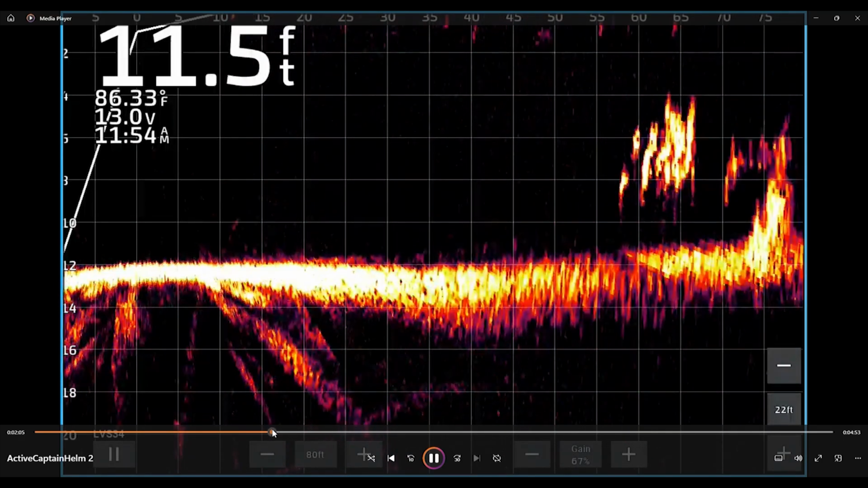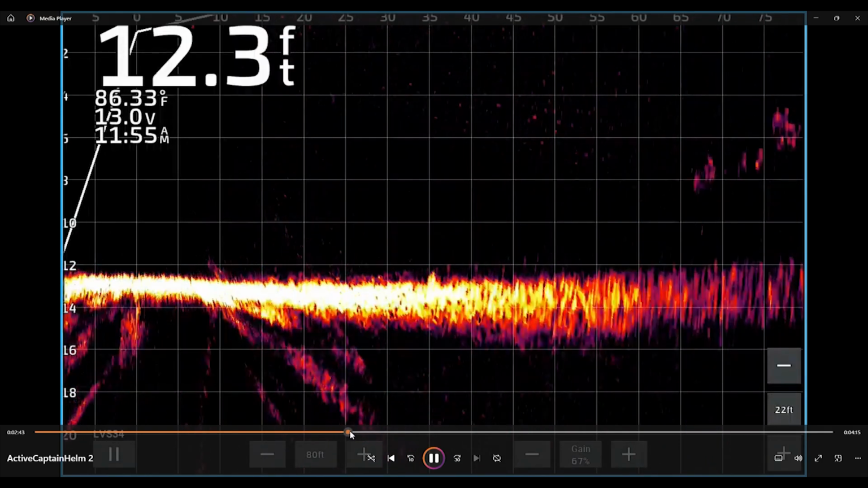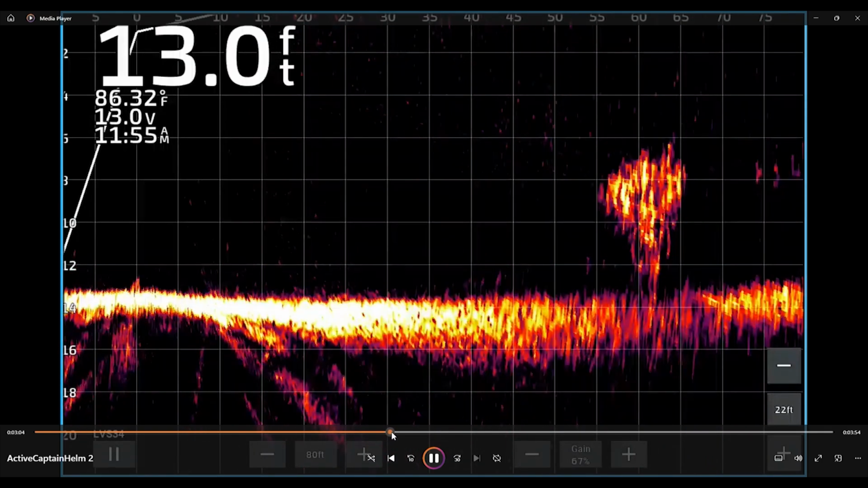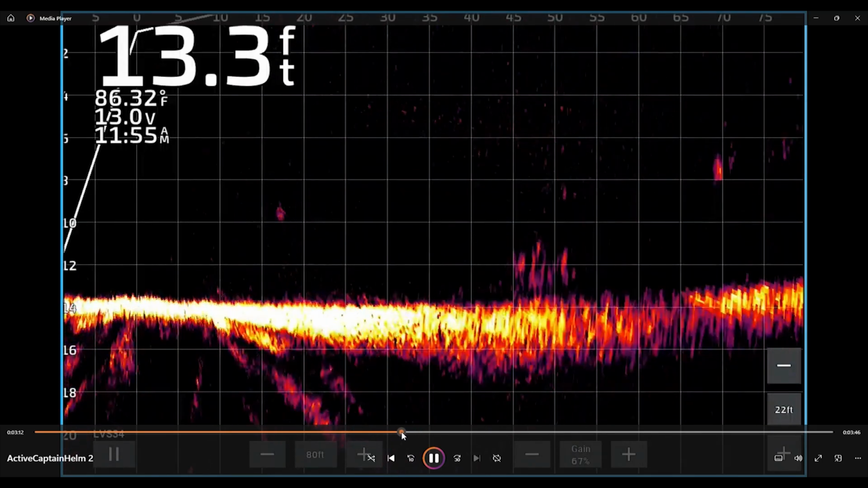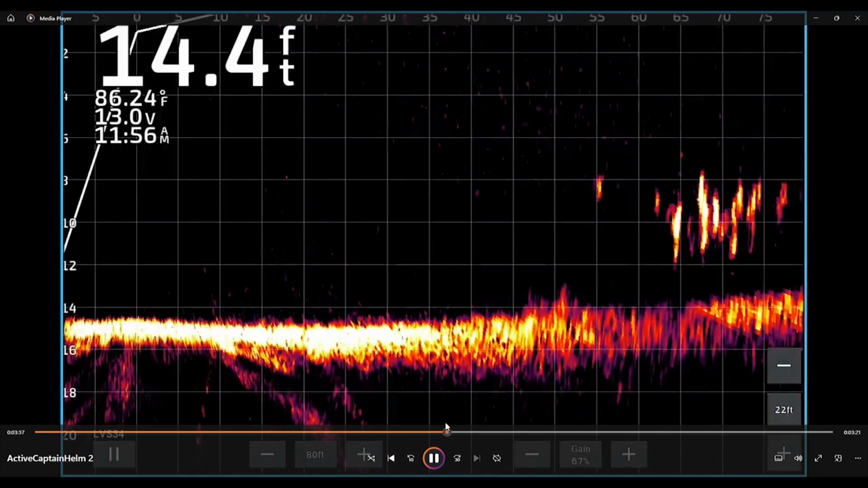And they keep going. There's a brush pile they go across. Once again, I'm chasing these guys, and I'm rolling on the trolling motor now. Now, something here in a minute. Is that them right there? Let's see. No, that's that brush pile. Here, there's one cool clip. Here they go. Okay.